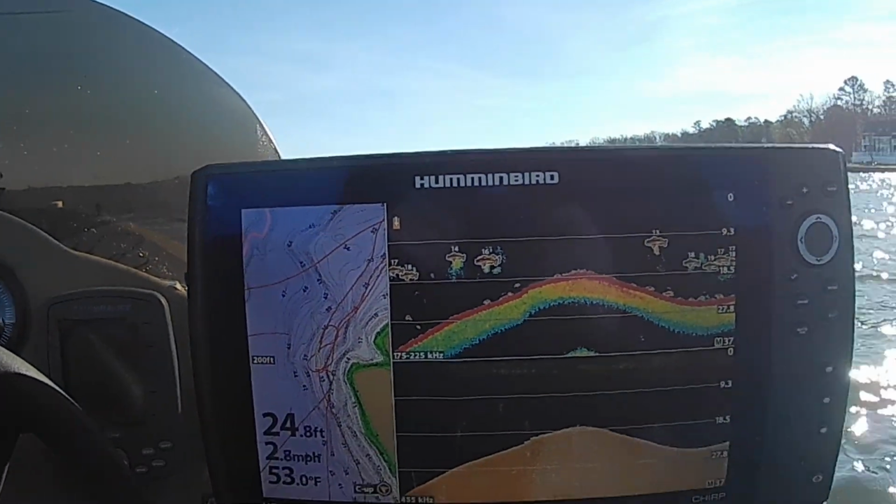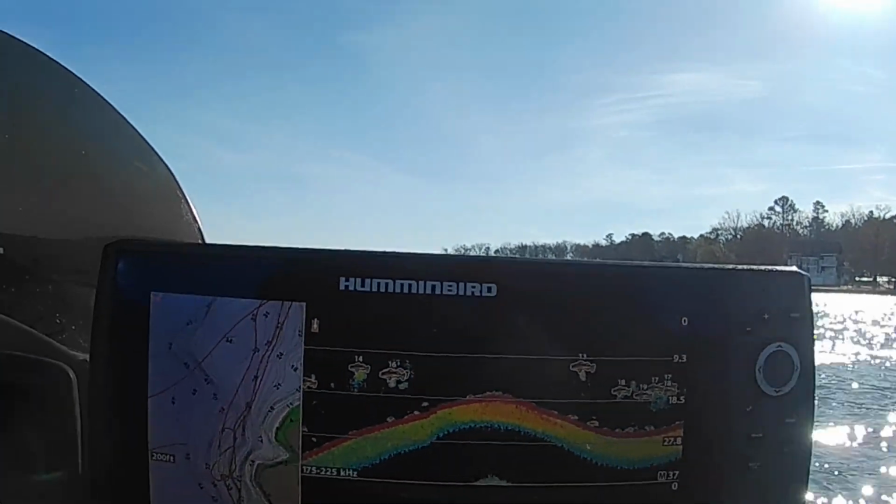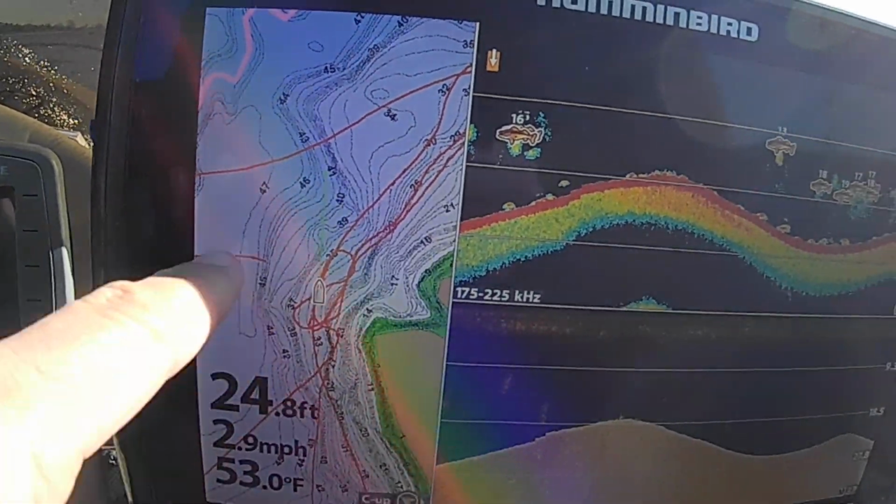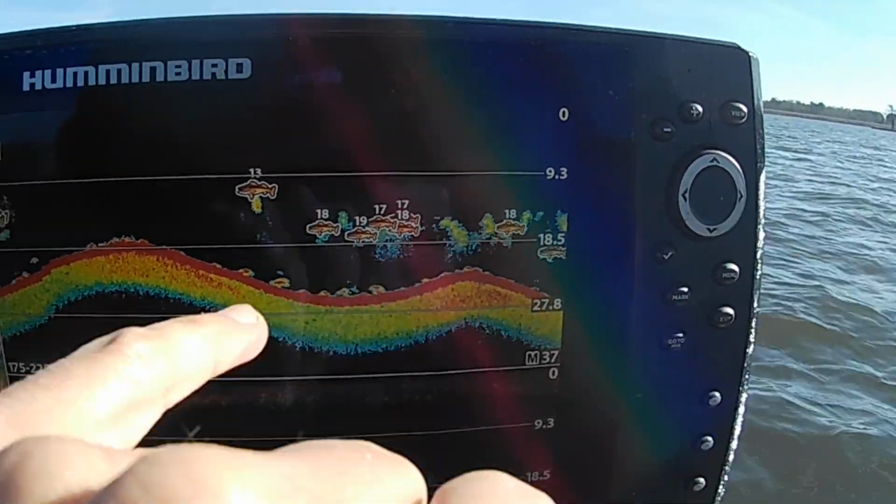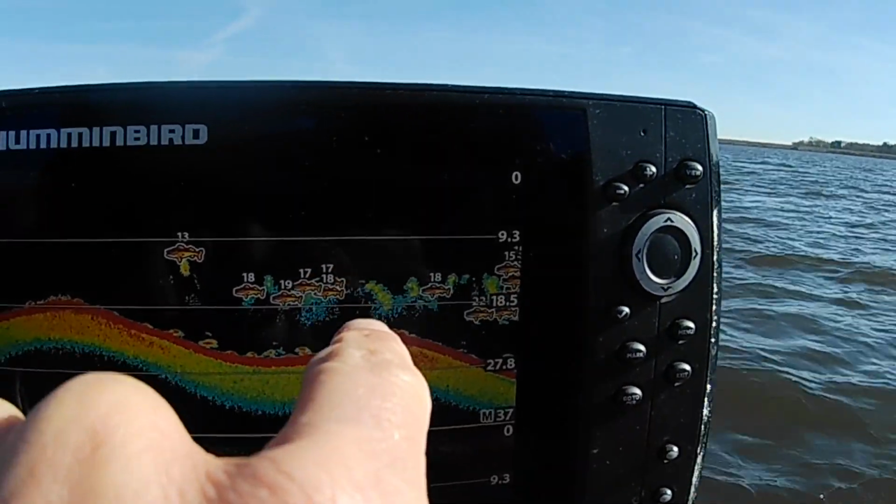Alright y'all, I'm going to show you what I'm going to do today. I'm out here looking for some crappie off of some of these points. As you can see, I've been across this point a few times right here, back and forth, zigzagging around. And I see some crappie laying underneath this bait fish right here, right on the bottom. It looks like this thing is reading some fish that are up inside the bait as well.